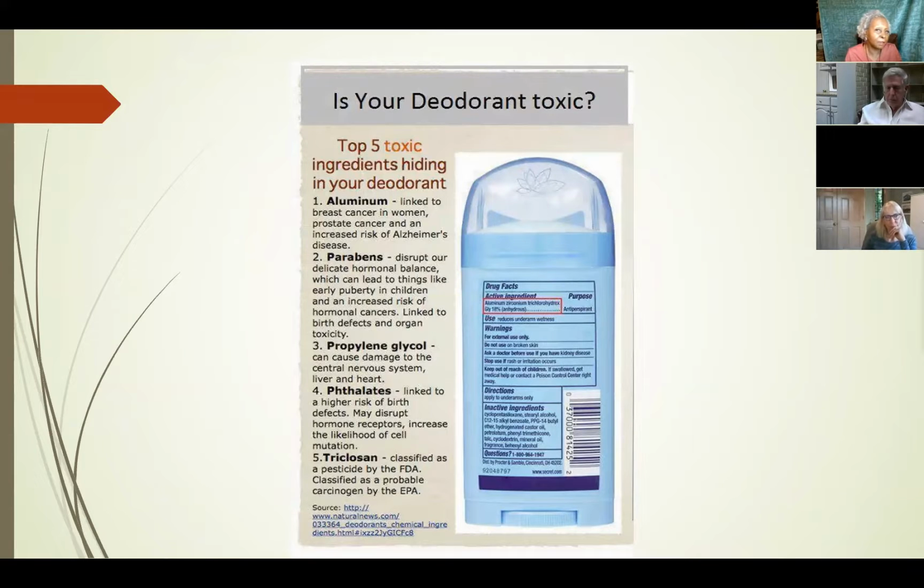A lot of us don't even look at our deodorant. When you turn the back of a deodorant bottle over, there are just a lot of things that you can't pronounce. So I think it's really important. I grew up in an era where we had antiperspirants, where we sprayed our deodorant on, not knowing that there were a lot of chemicals in there. I probably did that the first 20 years of my life.